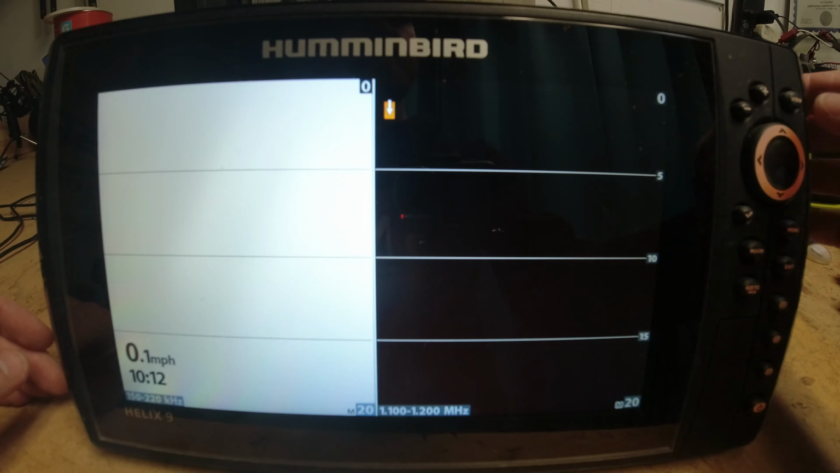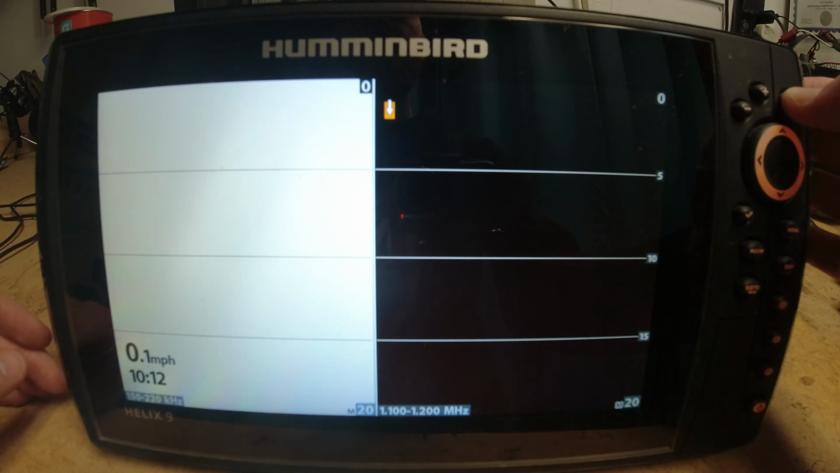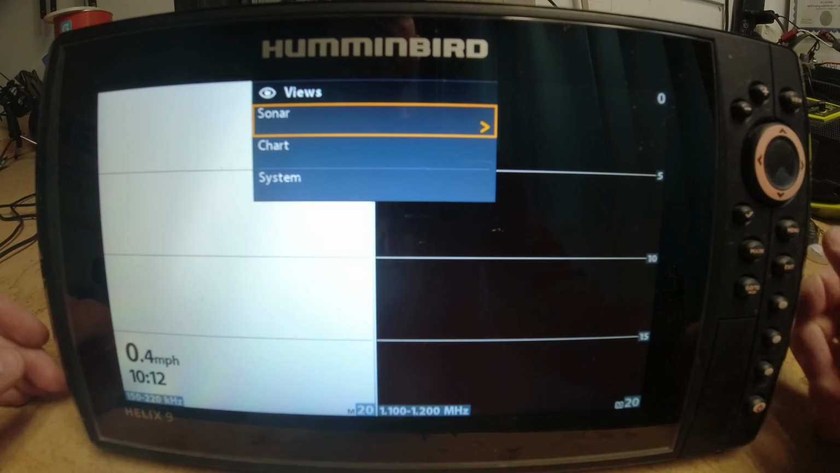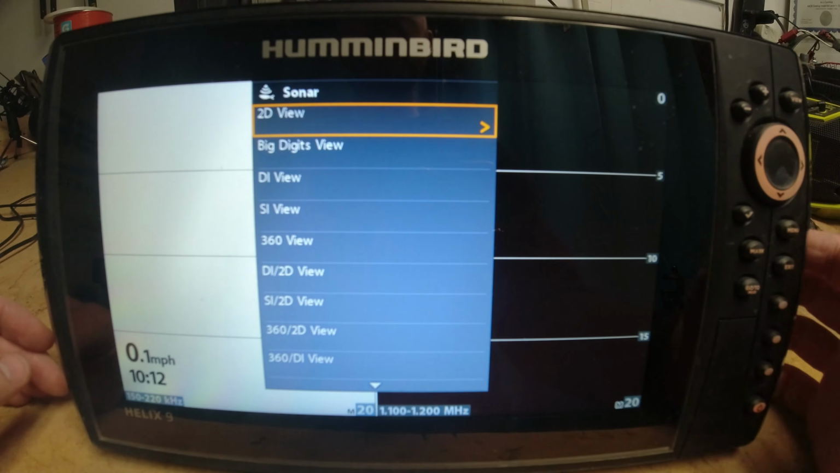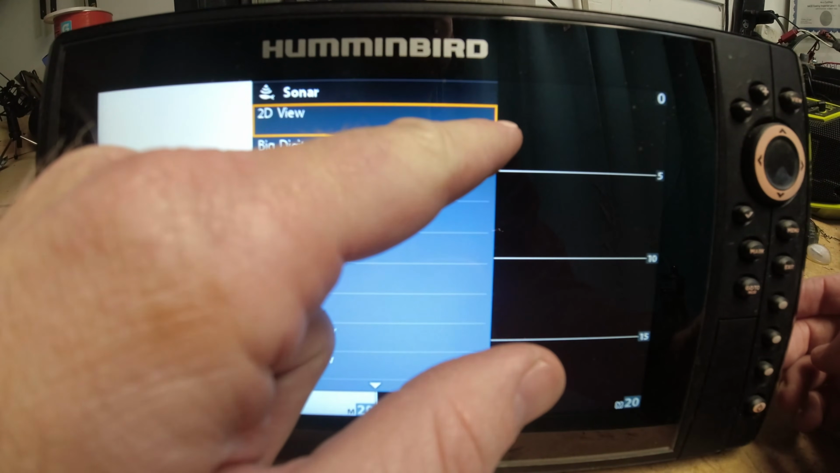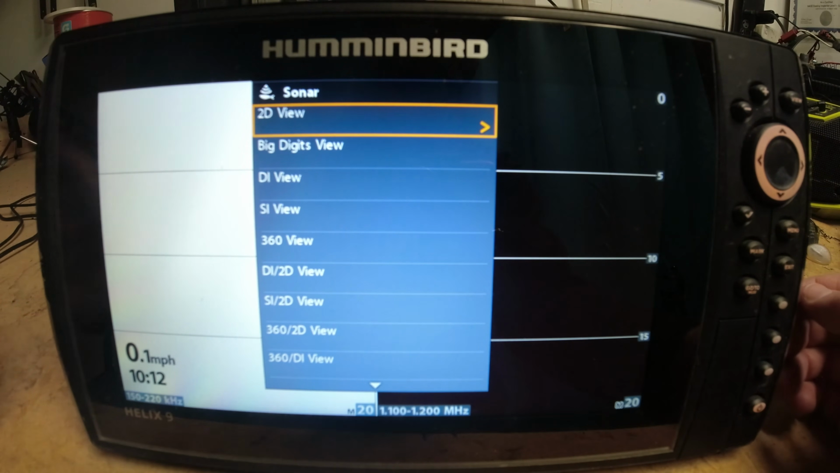Another one here is the views button, and instead of a short press, this time it's going to be a long press. So hold that down and you'll see you have your quick options here for Sonar, chart, and system. So if you want to go over to Sonar, and guys, if you aren't familiar with the Helix units, basically you're going to be making your selections with the directional pad, and if you see the arrow pointed to the right, that means you press the right arrow key and you will make that selection.